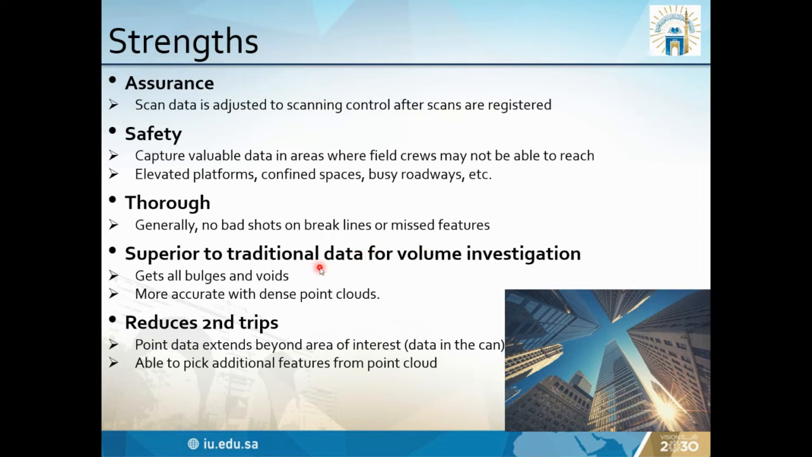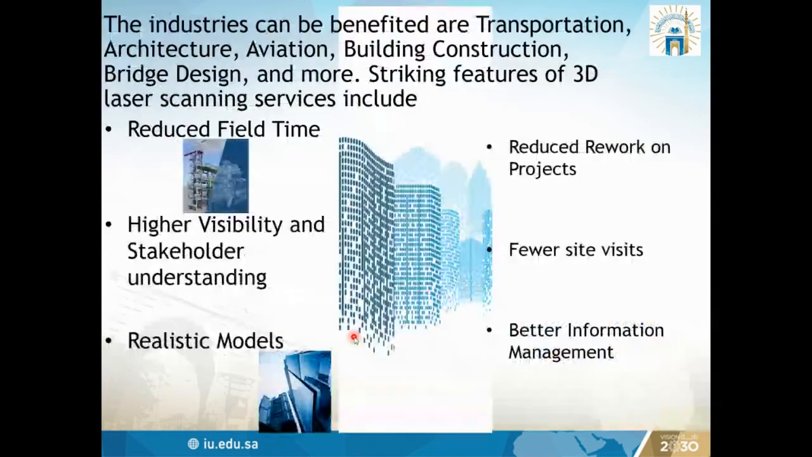With the traditional method it's very difficult, but with scanning we have dense point cloud data. Whatever we require, we can get more data from the scanning, and we will not go again and again to get more data. Once we capture the image, we can use it for multiple purposes. So it reduces our time, and it gives high visibility and realistic models. We can also rework or reuse our data, have fewer site visits, and have better information management by using the scanning.